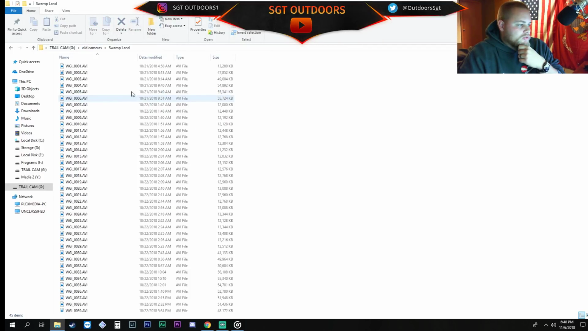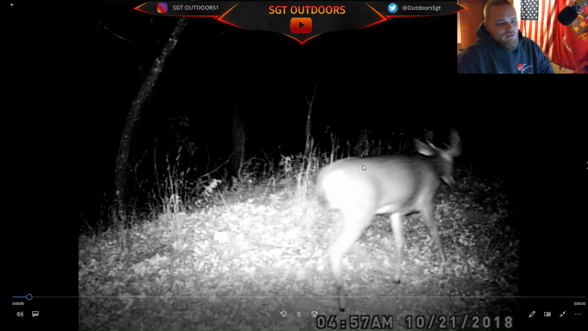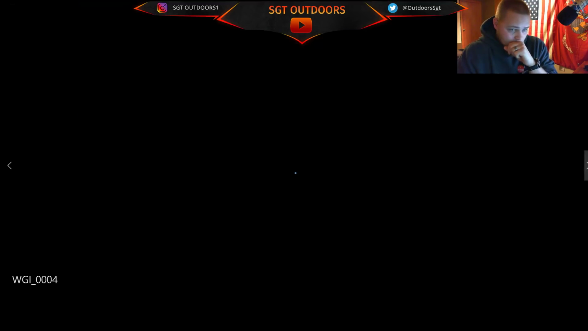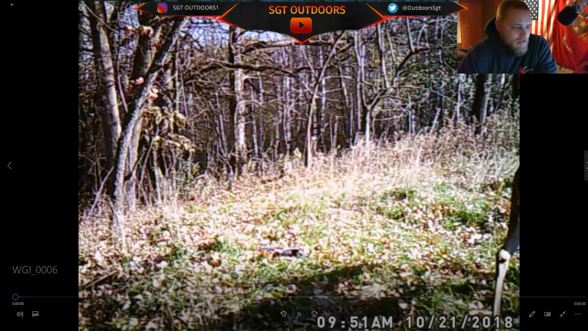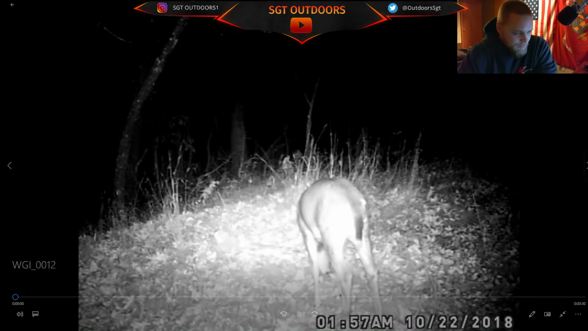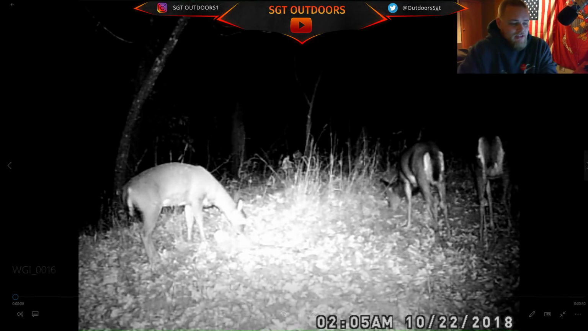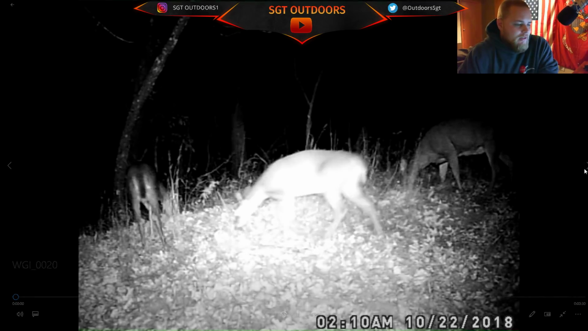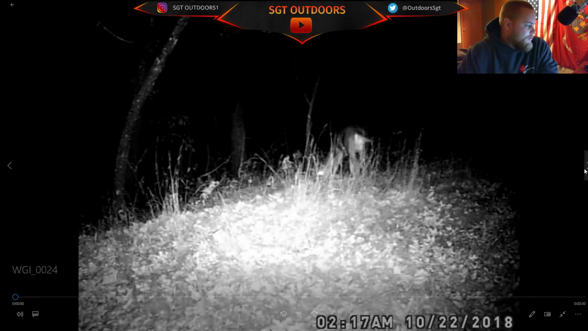Let's go to the regular camera. This is right next to my tree stand. Let's see, I think this was all does as well. I don't think I had the big buck on camera here. Like I said, this is old information. You can see this is from October 22nd. Not that important to go over. That was a long time ago. It feels like forever